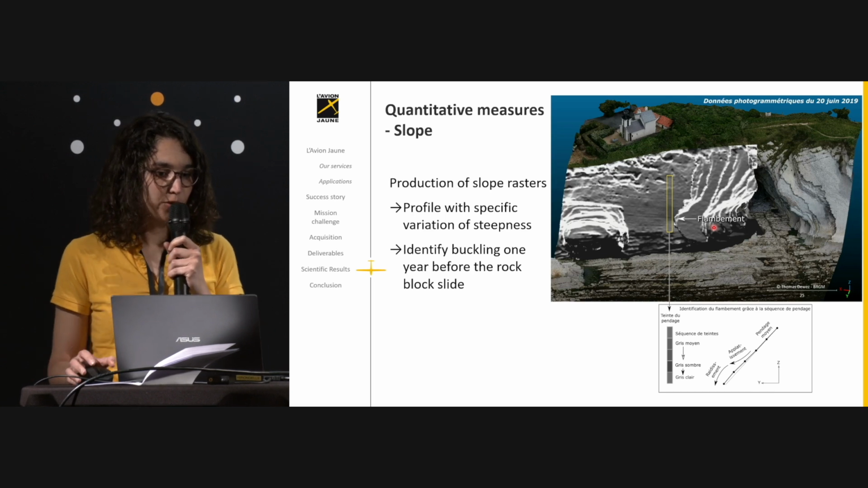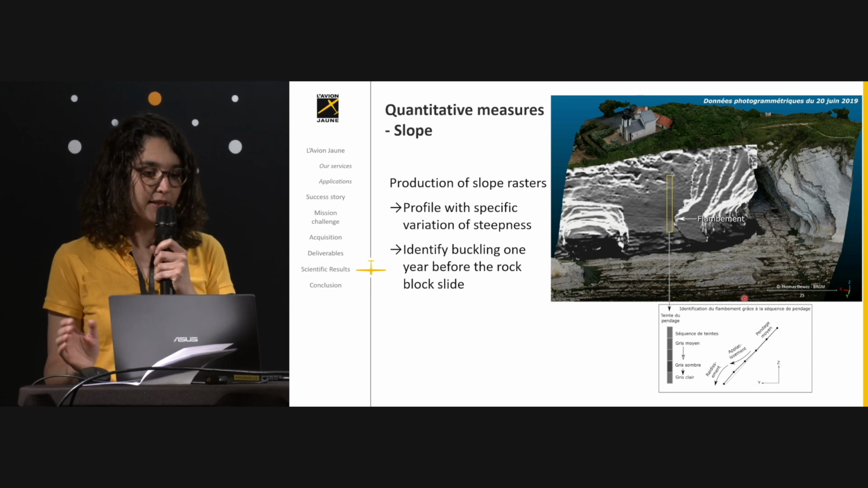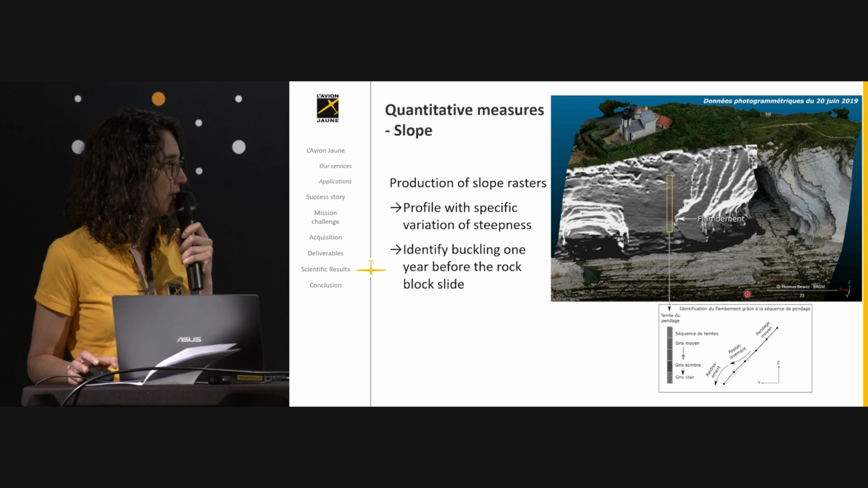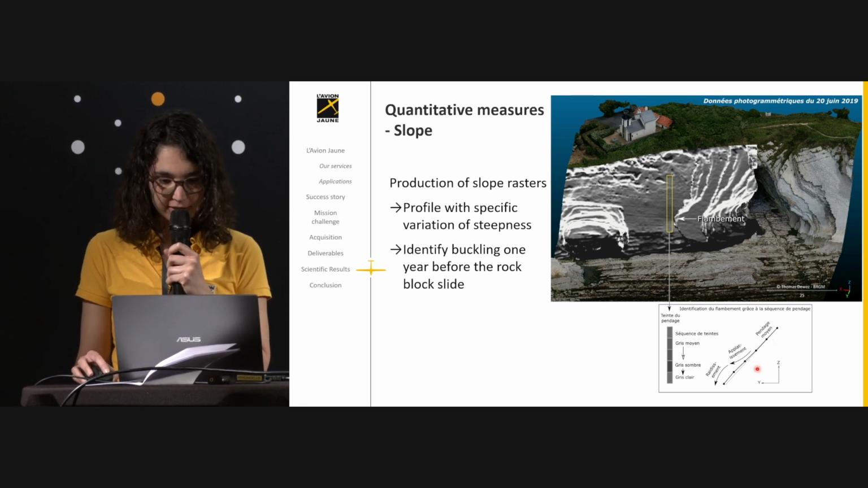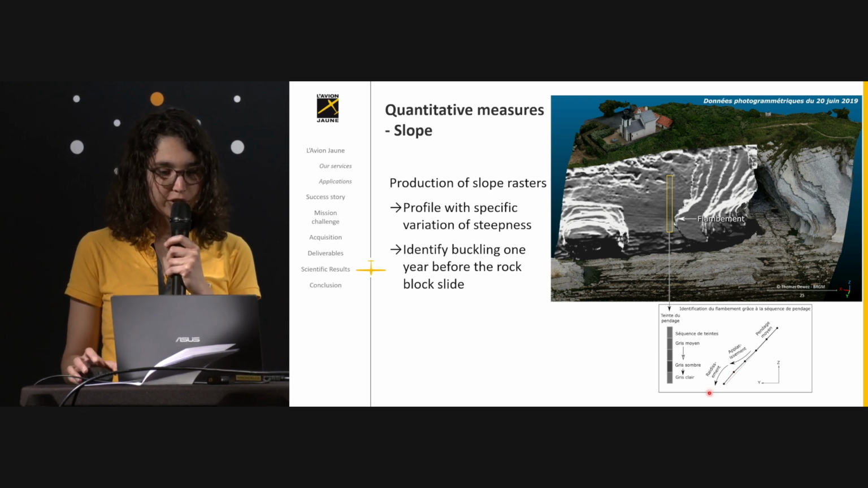They also produced some slope rasters, and they identify the profile with specific variation of steepness. So there is first a flattening and then a steepening. So they could identify buckling 1 year before the rock would be exported.